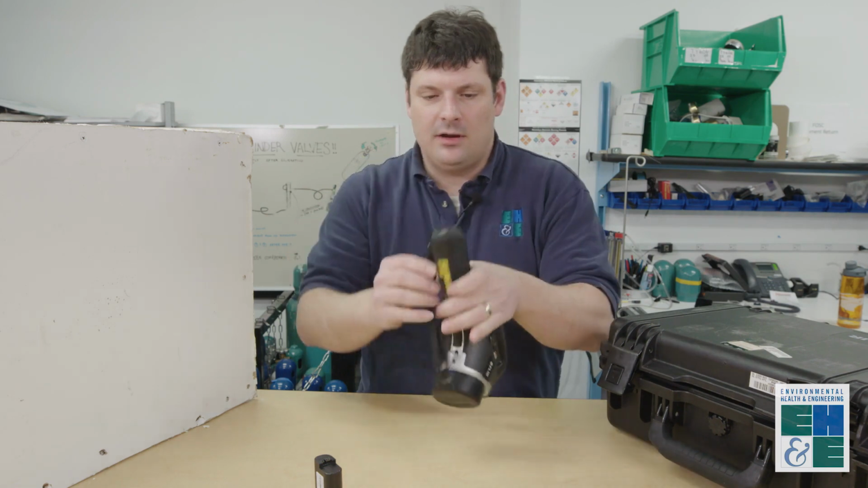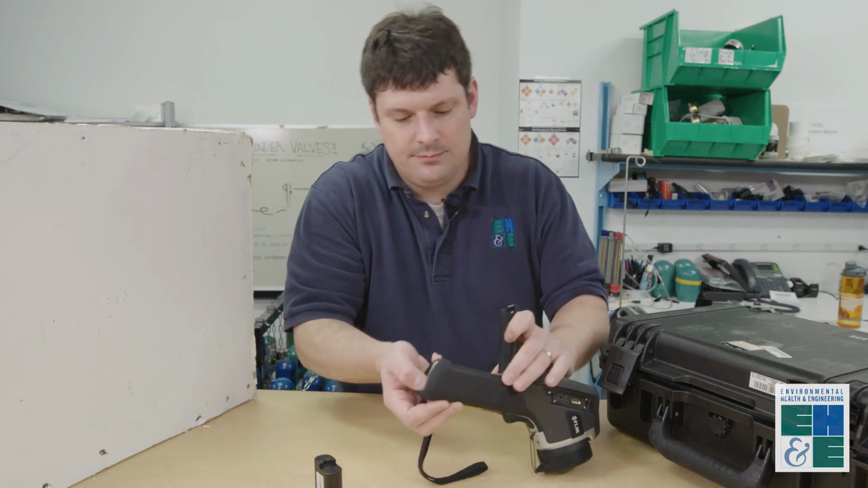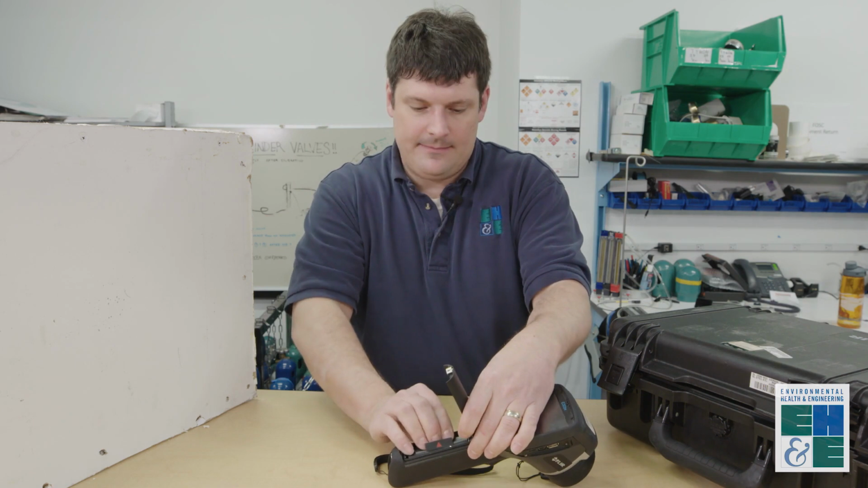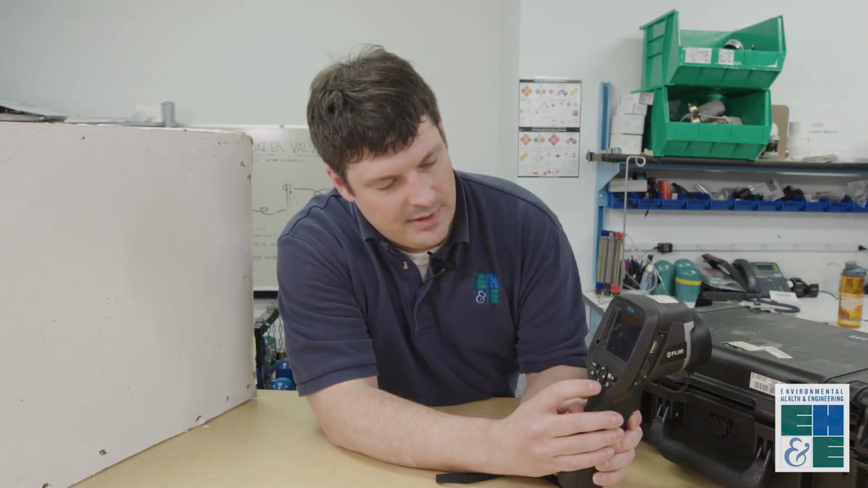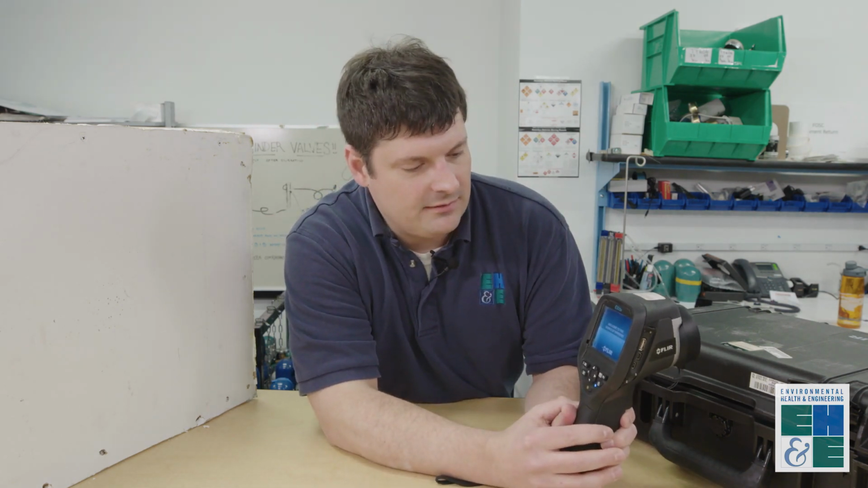To install the battery in the device, you click the bottom of the handle, open it up, install the battery like that, and now you're ready to use it. Power button turns it on. Takes a few seconds to warm up.